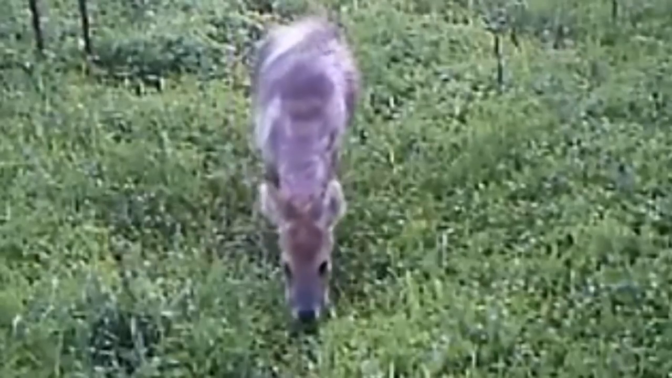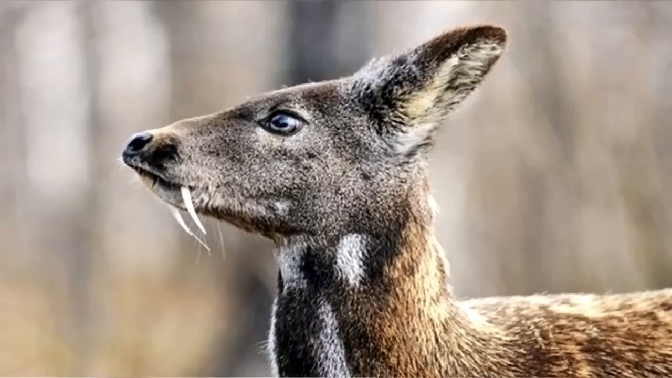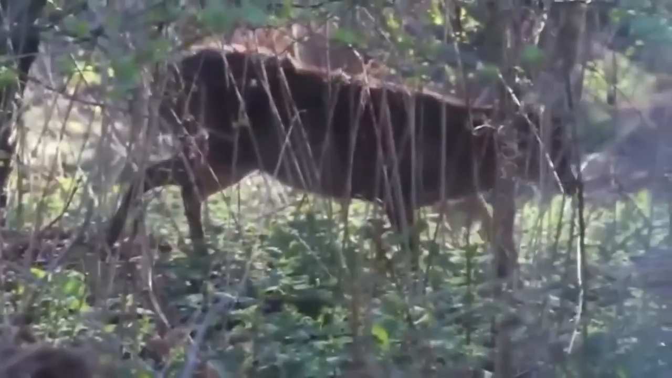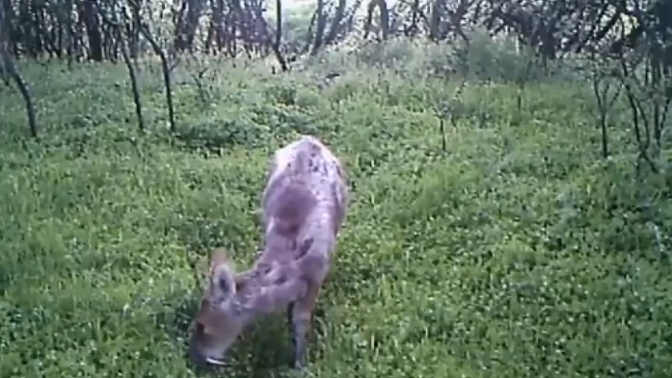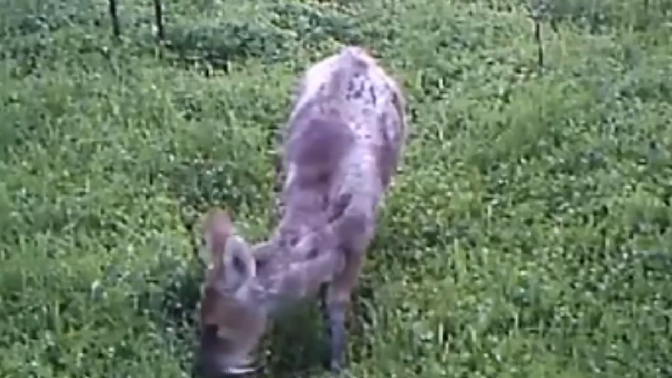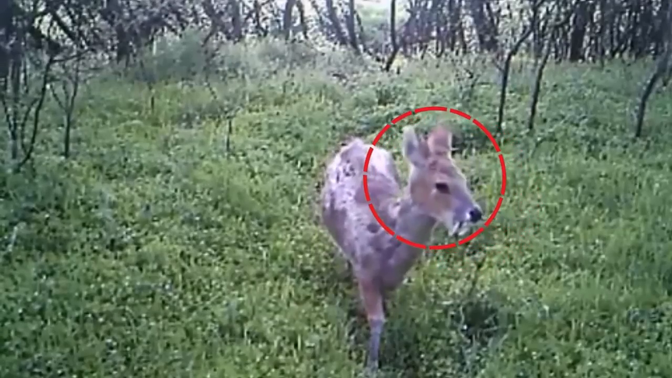These vampire deer are found in wetlands and grasslands close to lakes and rivers. In China and Korea, these animals are protected species, and it is forbidden to hunt them. It is unclear why evolution picked fangs over antlers, besides the fact that it looks scary. This deer is undoubtedly a very unusual animal, and it is extremely uncommon to capture one on a trail camera.